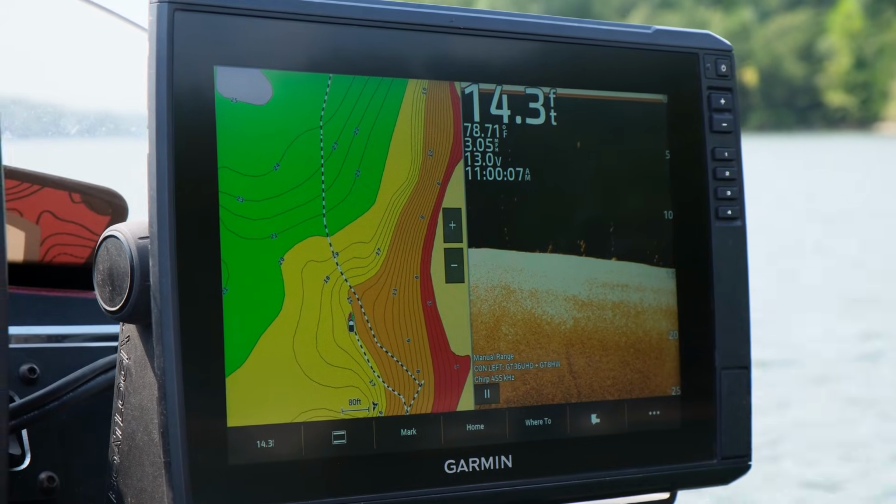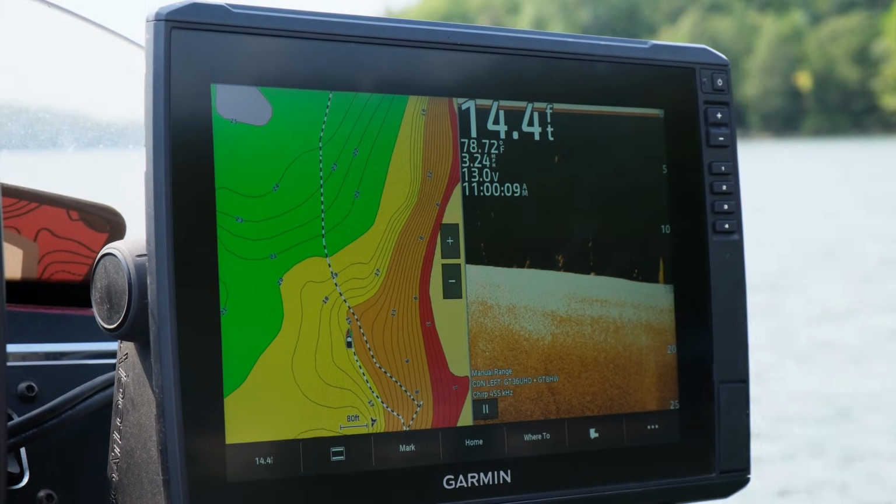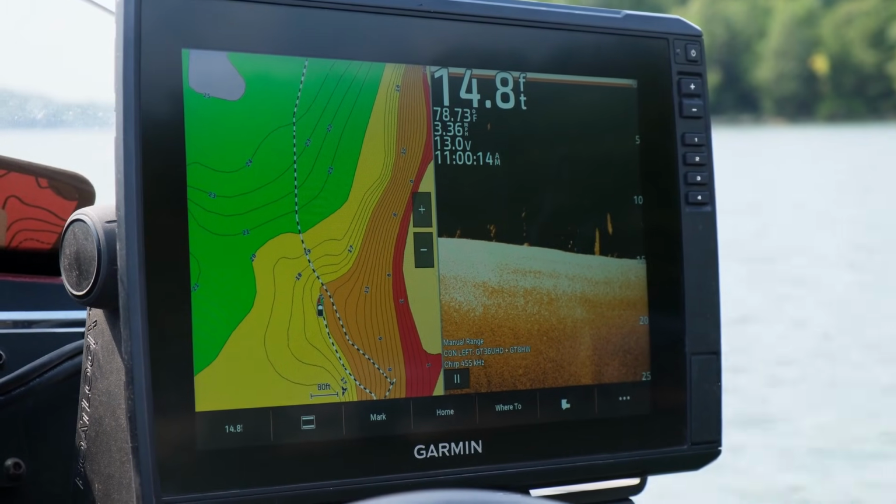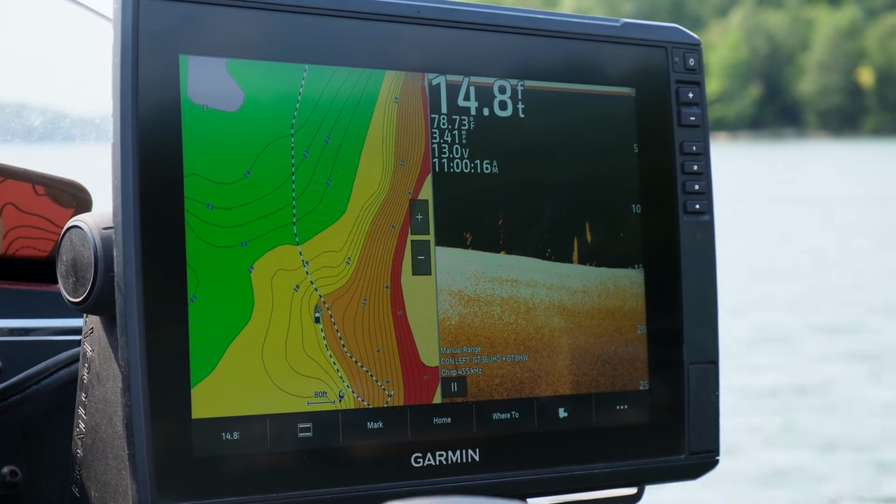So not much luck with the brush, but brush is trial and error. It's not going to be fish or biting fish in every brush pile in the lake. So it's a numbers game. You have to hit a lot to find a bunch of fish or biting fish.